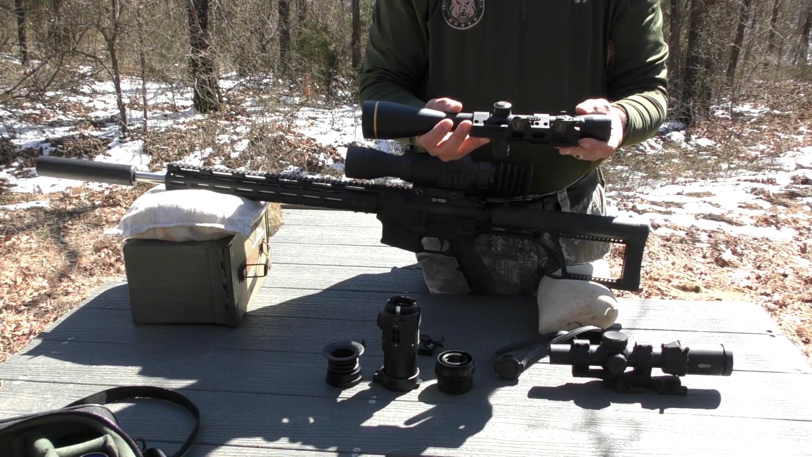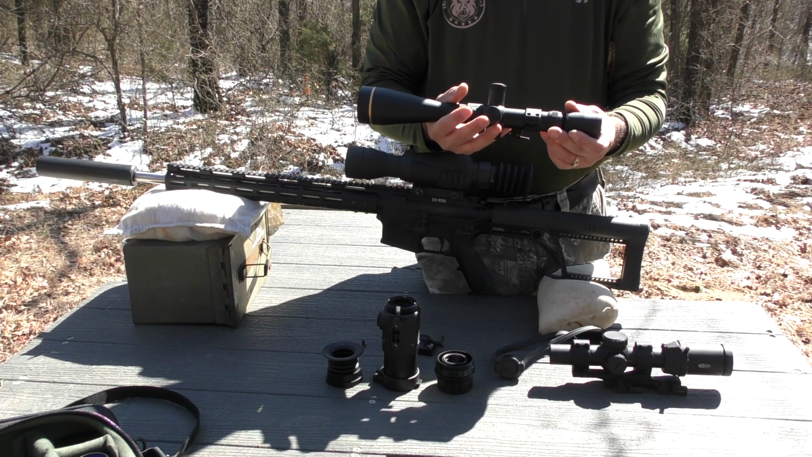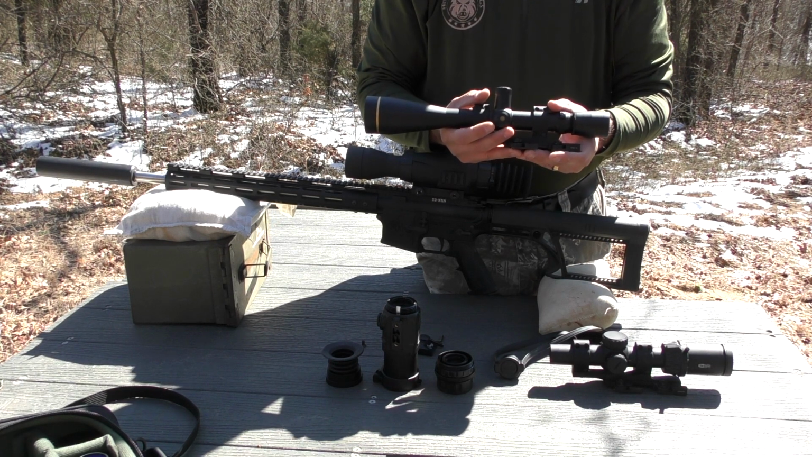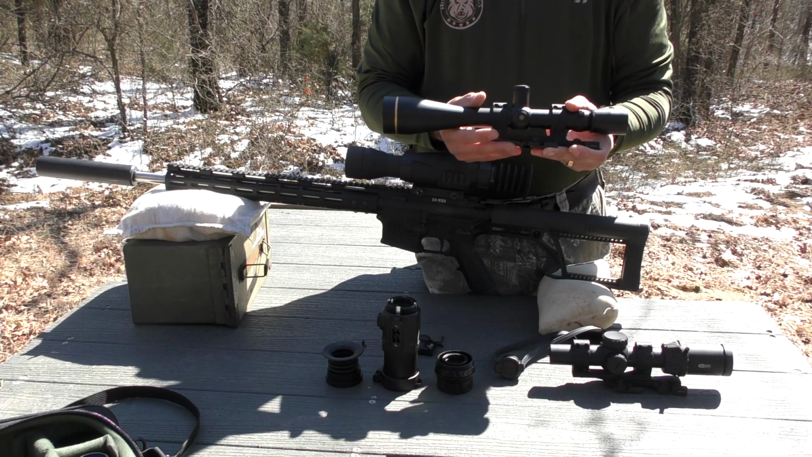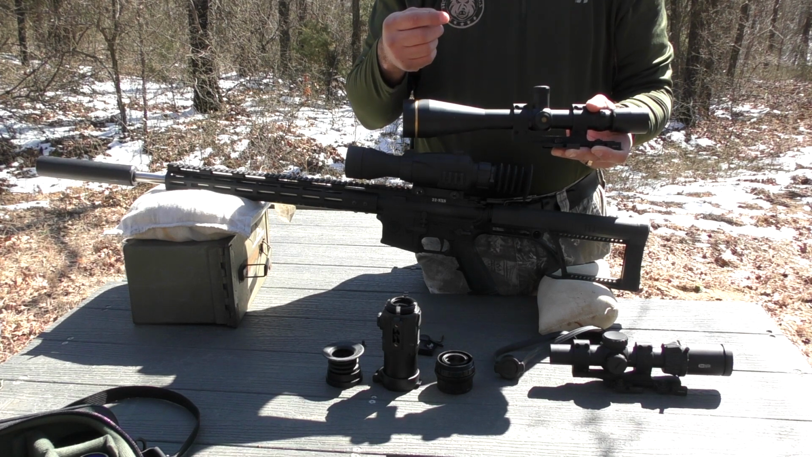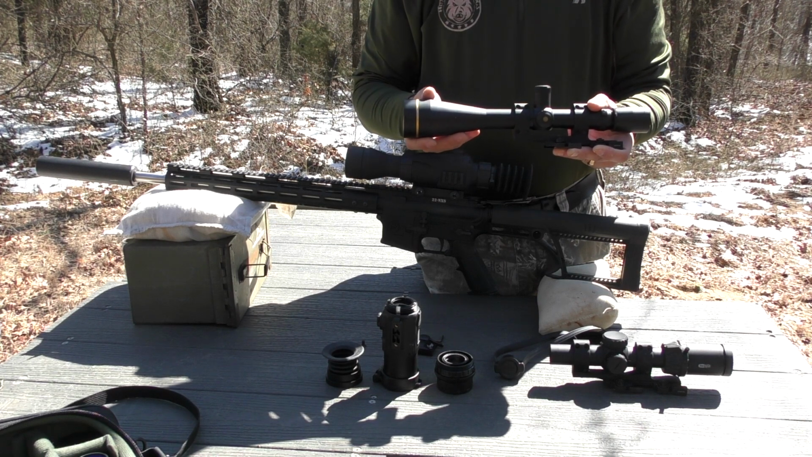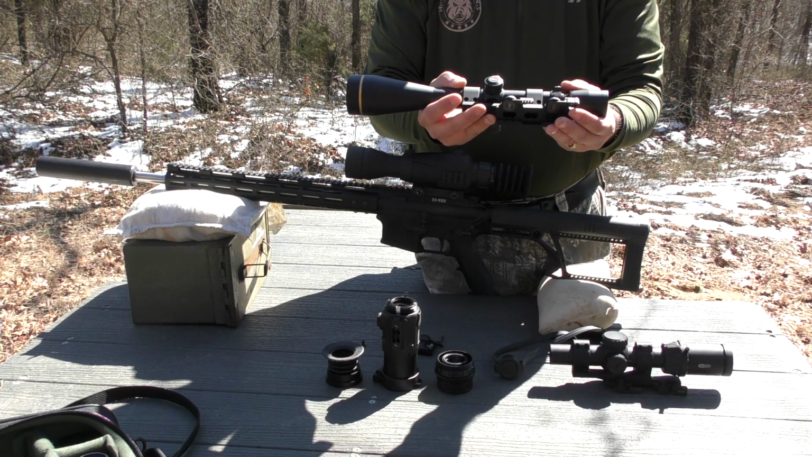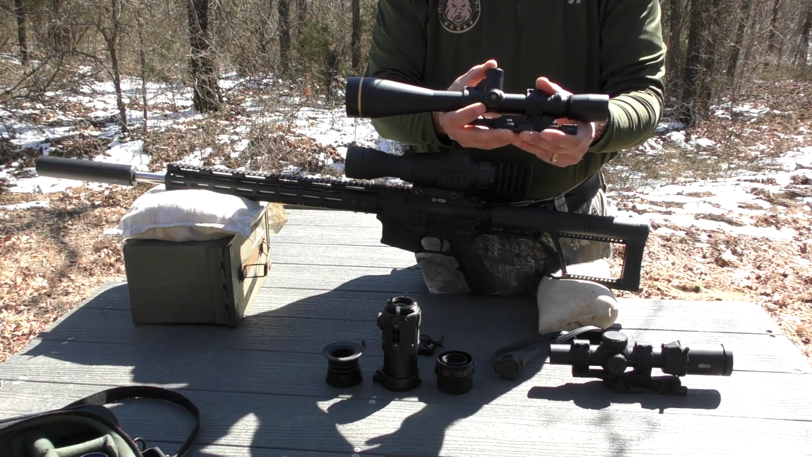Some considerations if you do use a high magnification base optic is that you're going to be starting already zoomed in pretty good to the Yoter-C display. So Bering's currently working on getting the icons within the Yoter to sit in the center of the screen so that you can access the zeroing and all of the many features that you're going to need on the Yoter-C and be able to see them through a scope. But Bering is working on it,